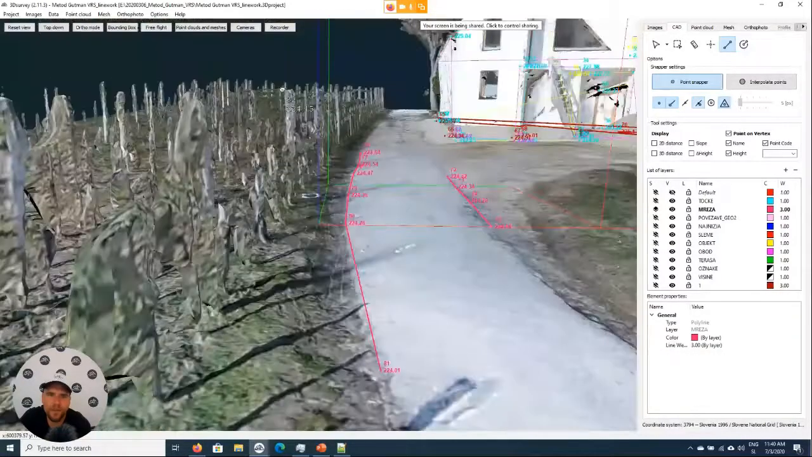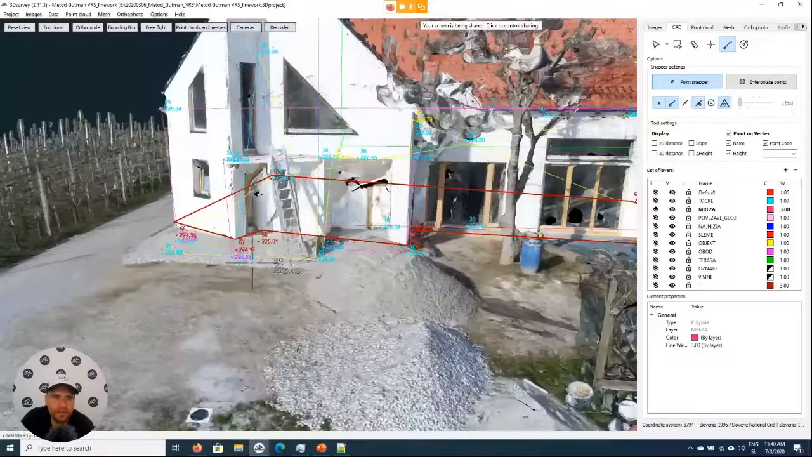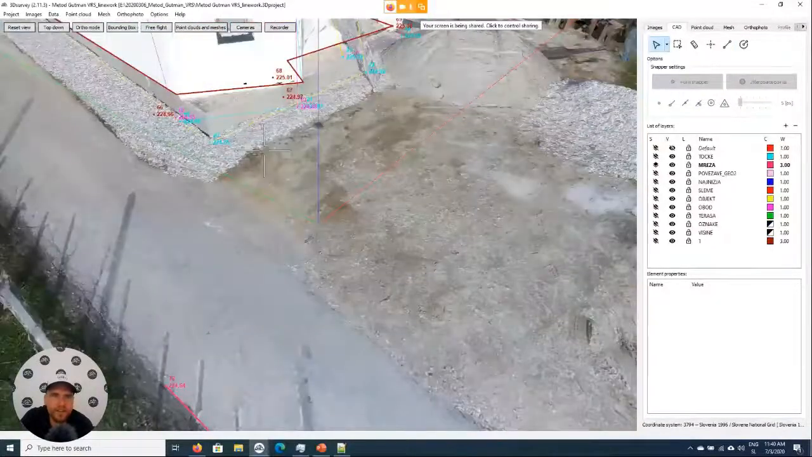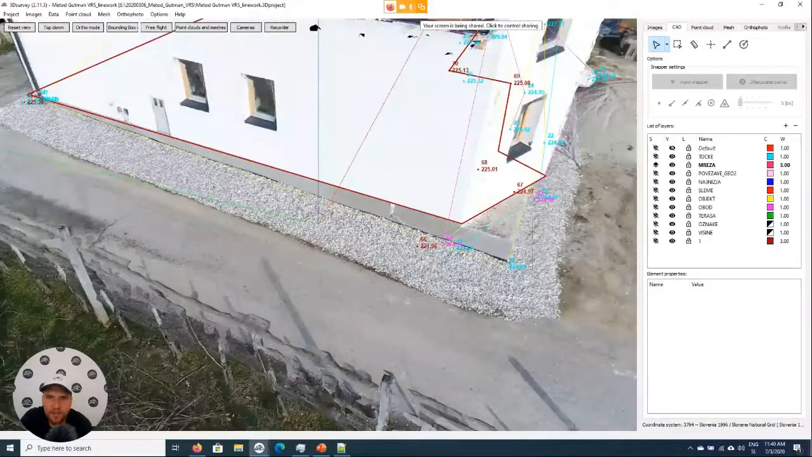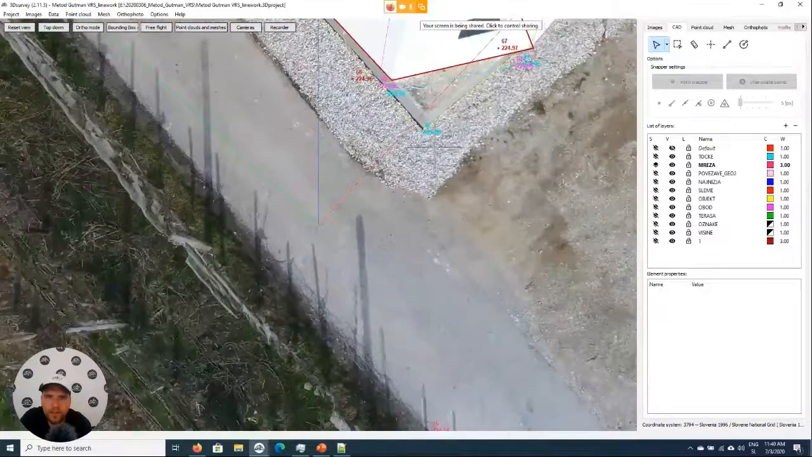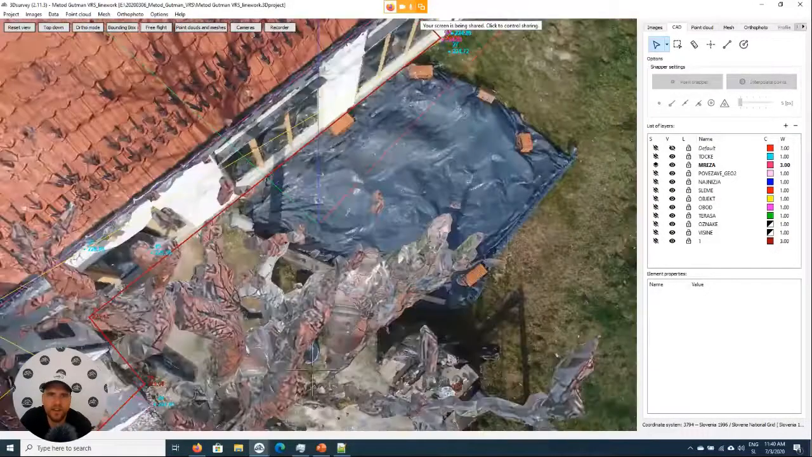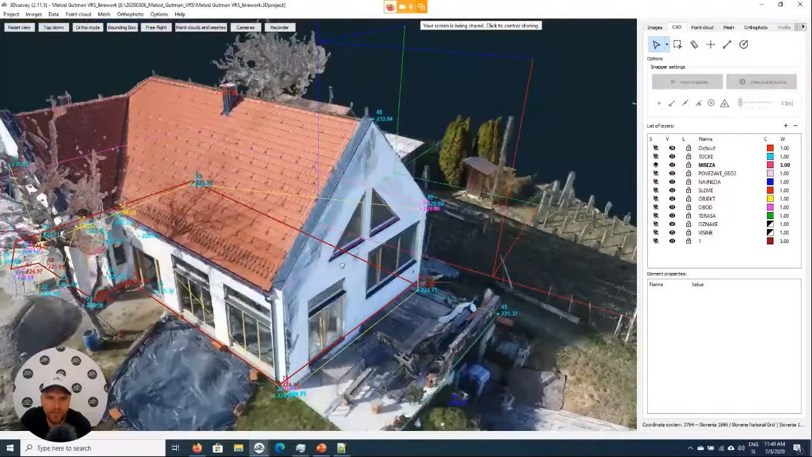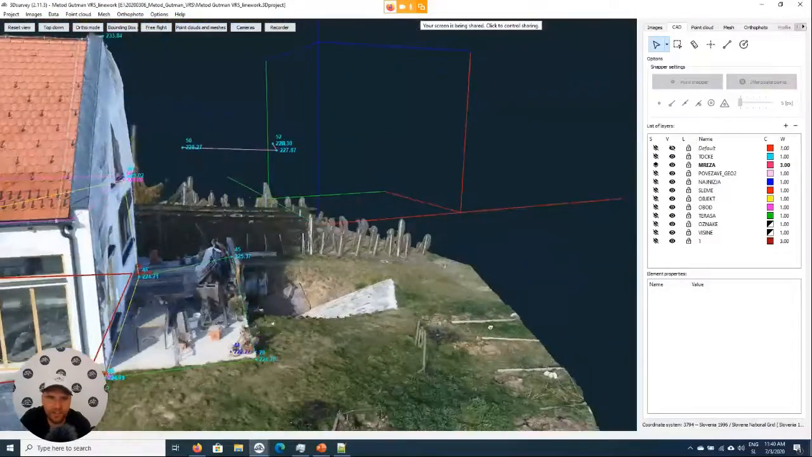And just for comparison, here is the outline of the building that I made out of this 3D data. The blue and yellow points are the ones that we measured with the total station. So accuracy-wise, I would say that photogrammetry can even give you a better result than the traditional techniques.